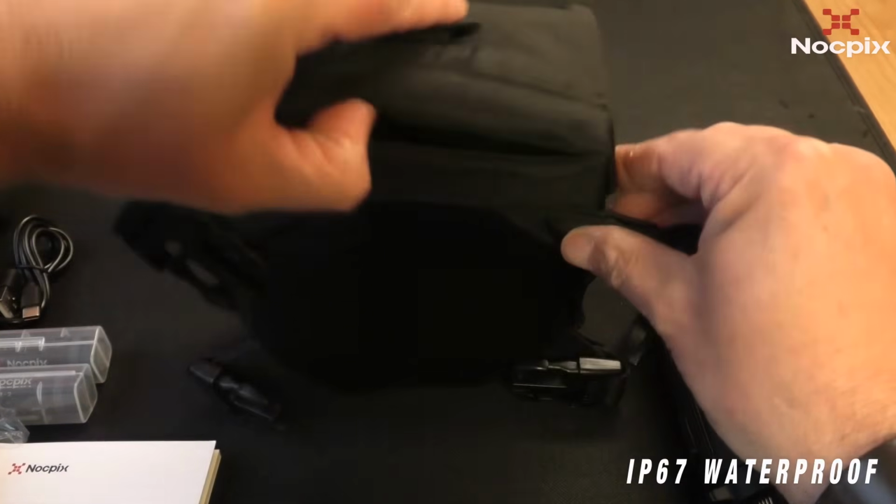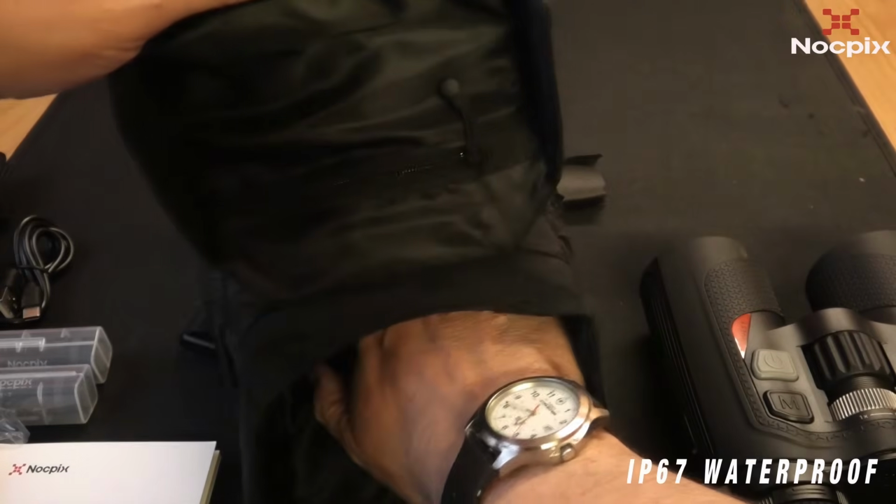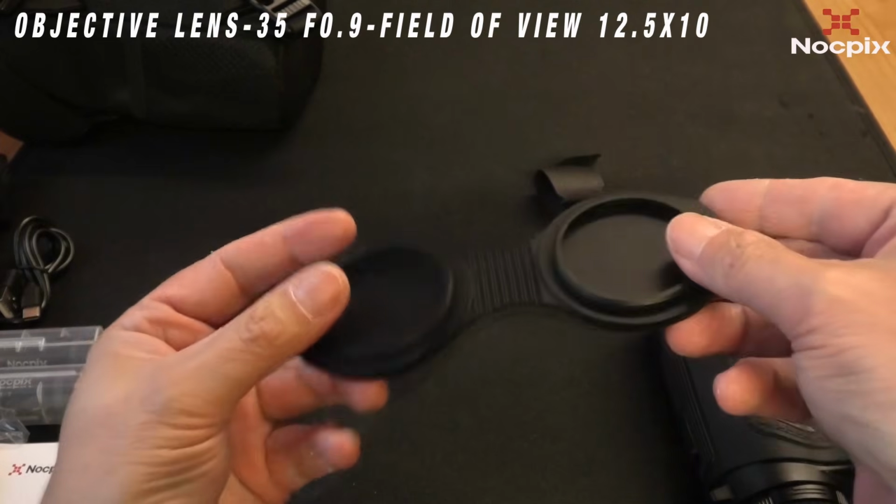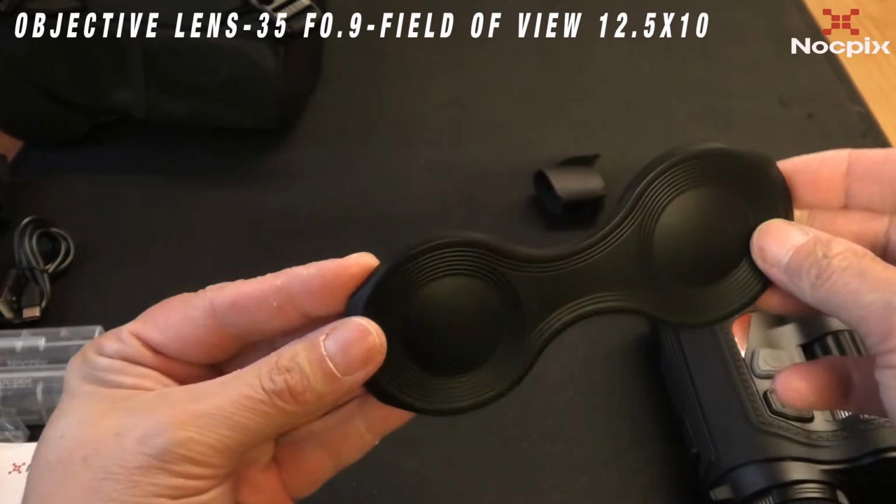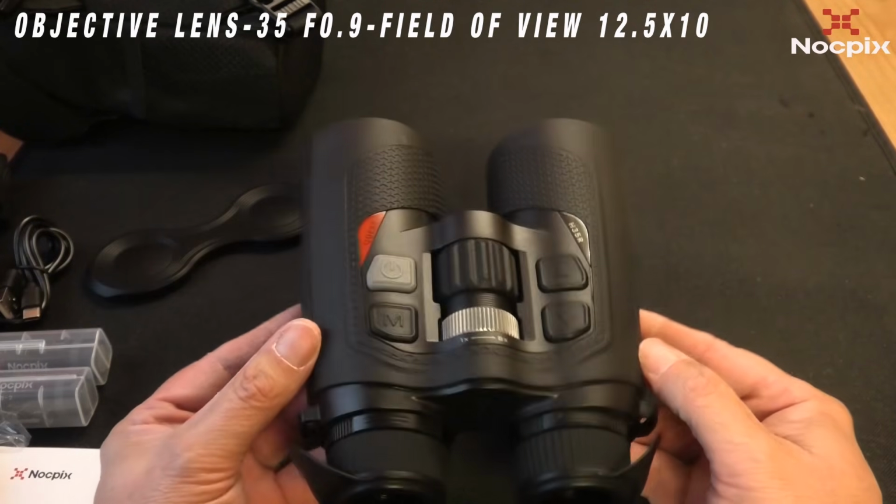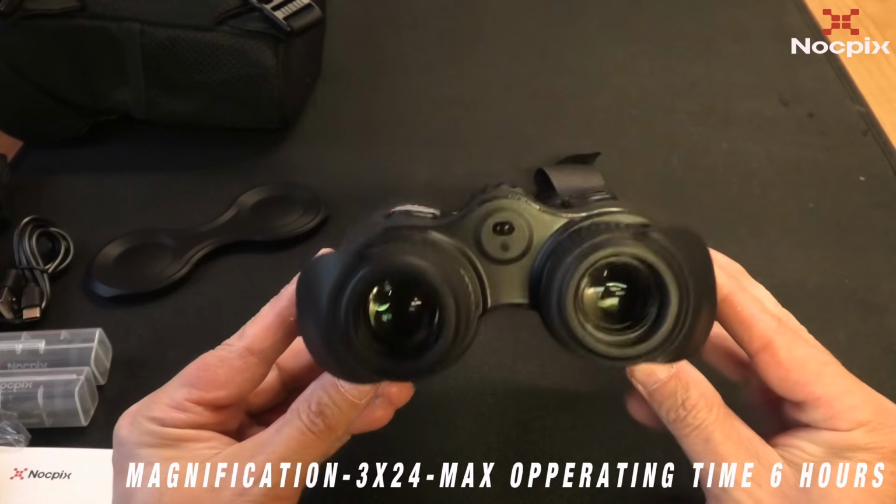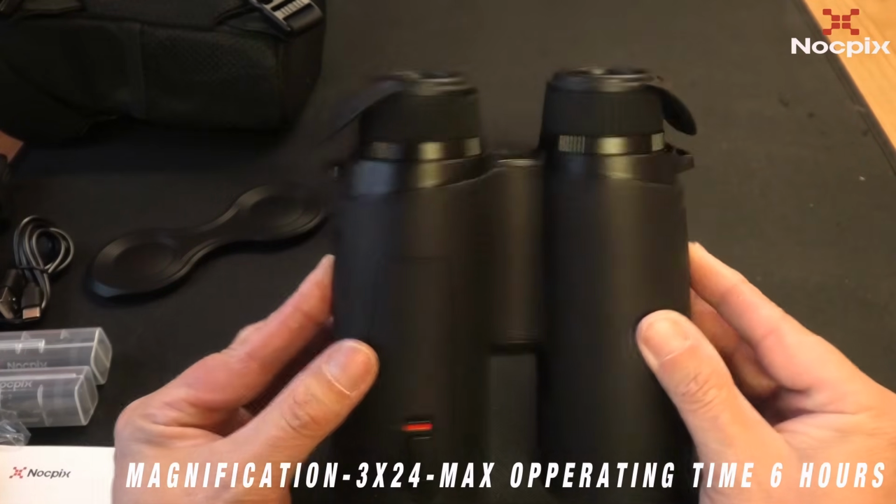Now the unit itself, pretty lightweight, fits snugly in the hands. Now the Quest features a 60 frame rate, so you're going to get smooth image quality. AMOLED 920x1200, crisp clear sight image. You've got onboard recordable memory, 64GB. It takes video and photo captures.